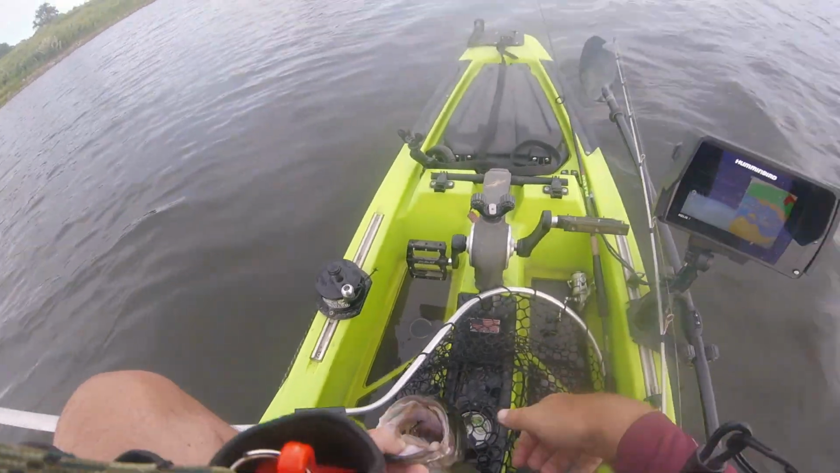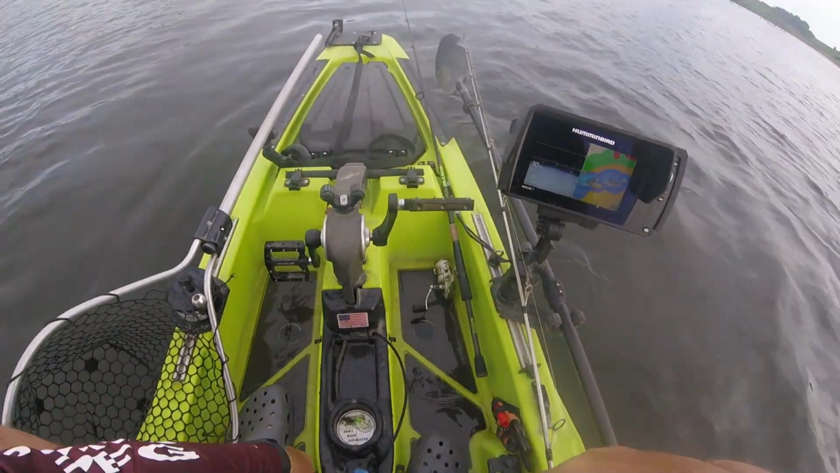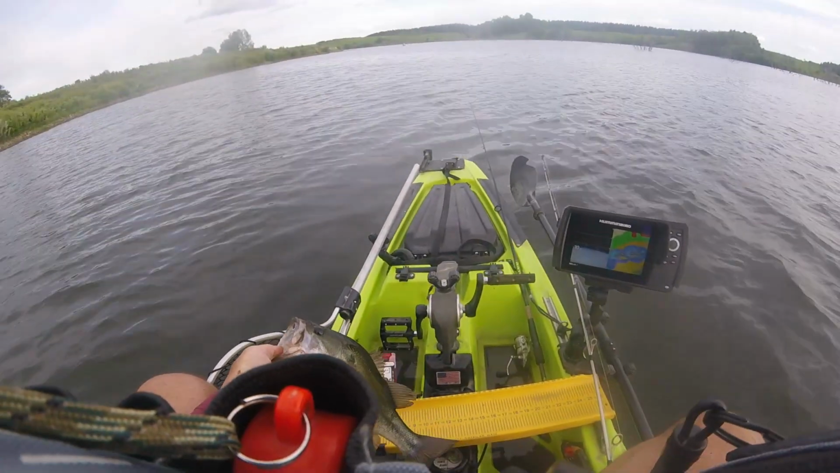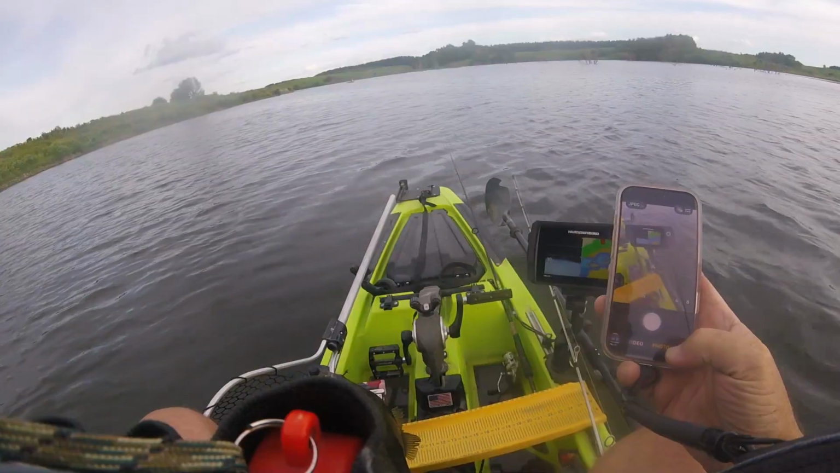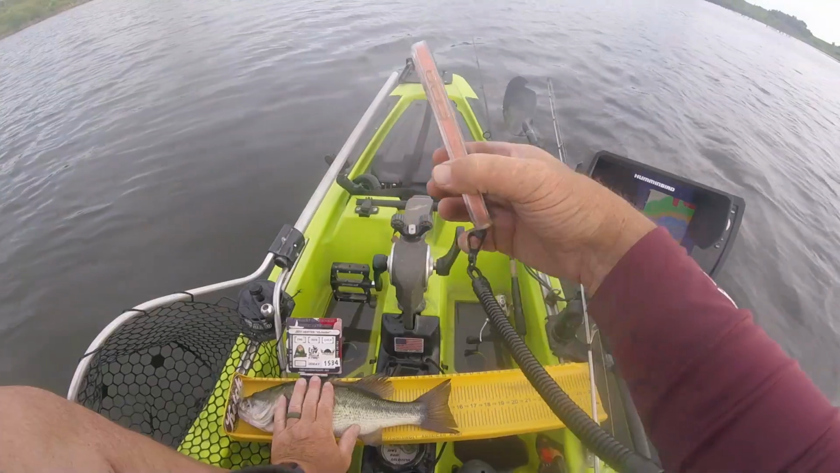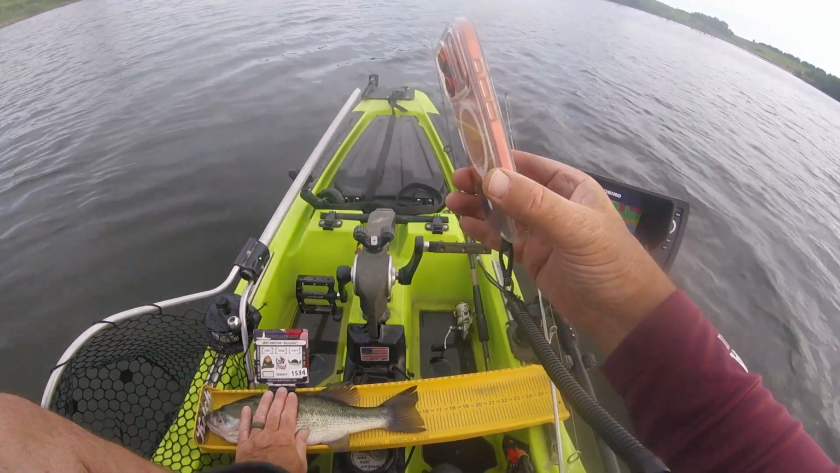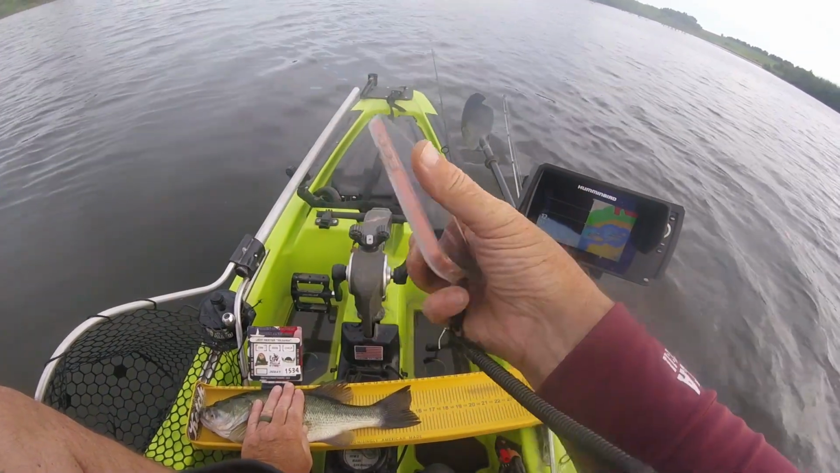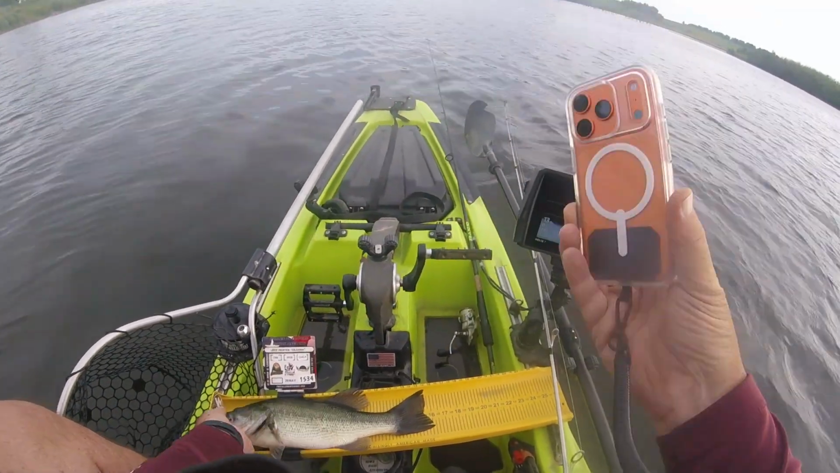Not a great big fish, but I'm trying to find structure and learn my electronics and it's kind of fun marking stuff and then finding a halfway decent bass. Out there. Another 16.